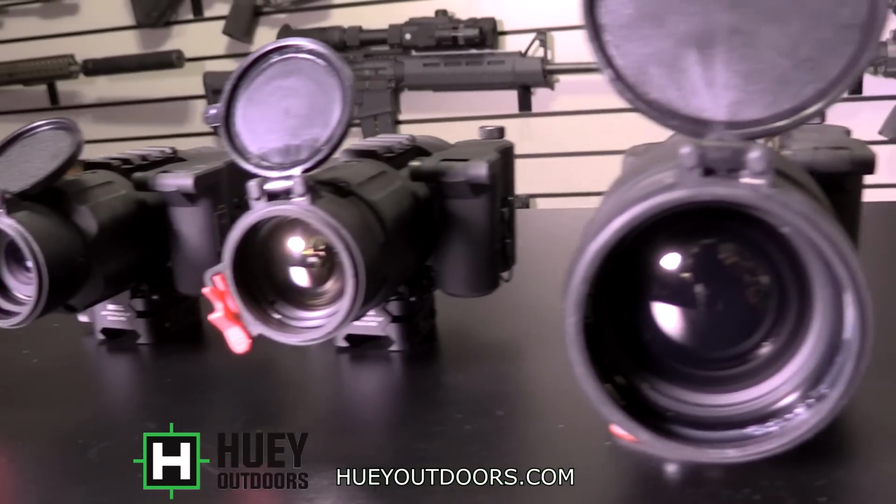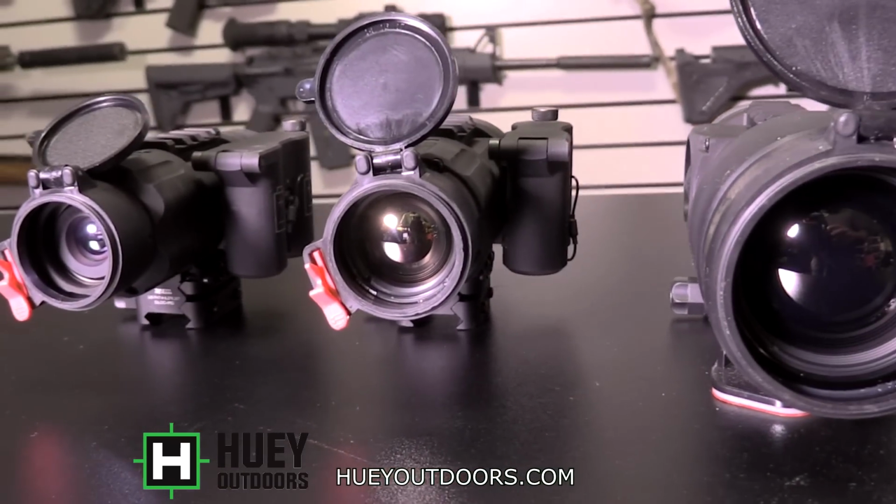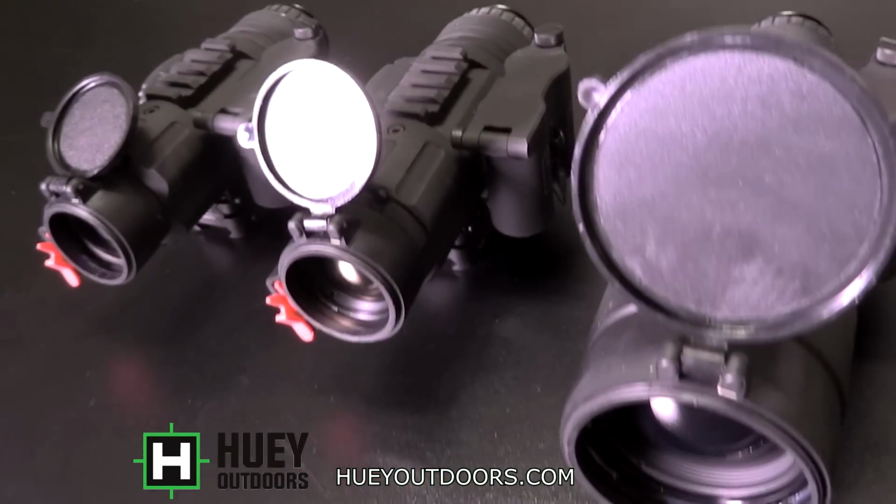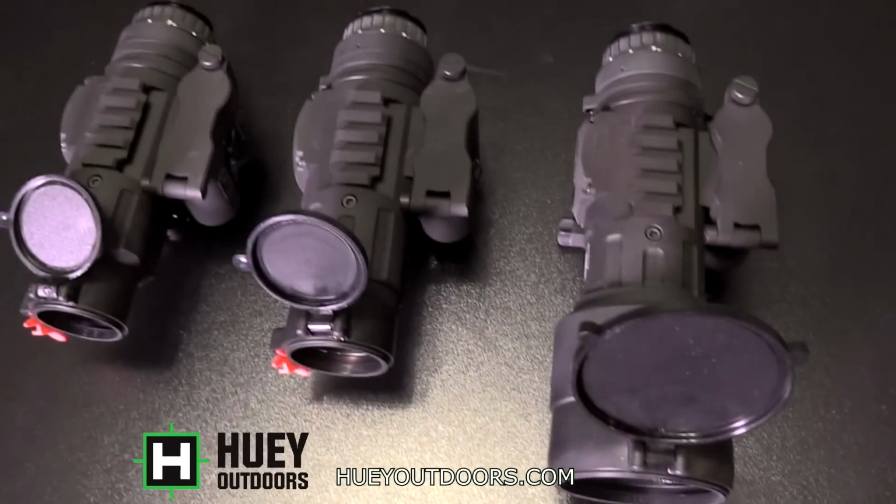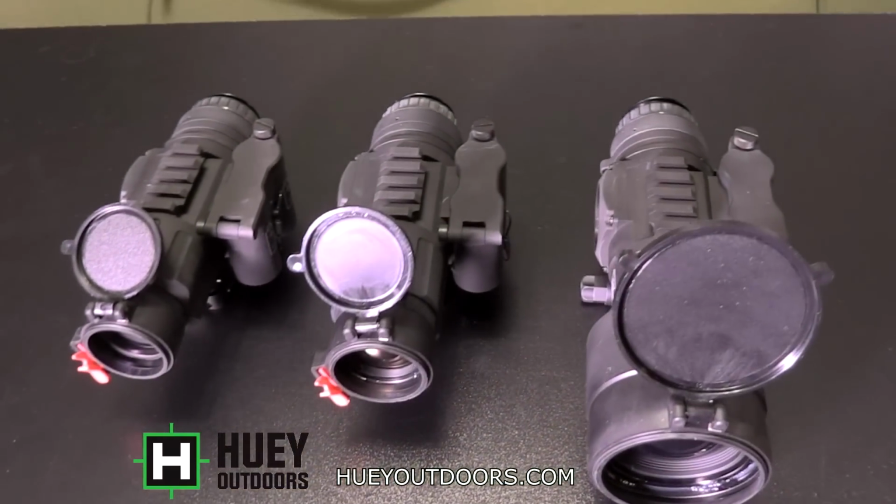This video is to show the difference in magnification and detection range between the Trijicon scopes. We have the 60mm to the right, the 35mm in the middle, and the 20mm to the left. These are the new Reap IR V2s.